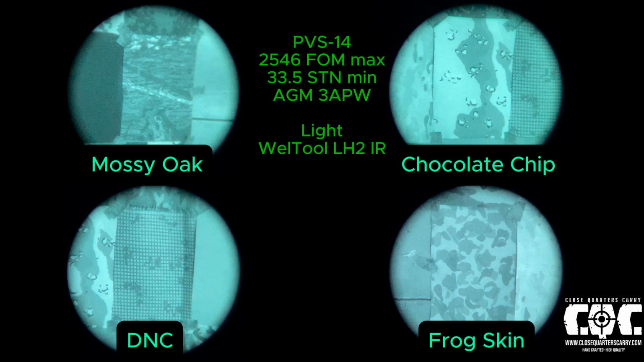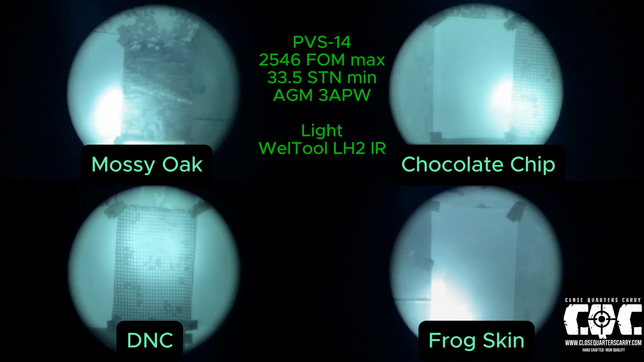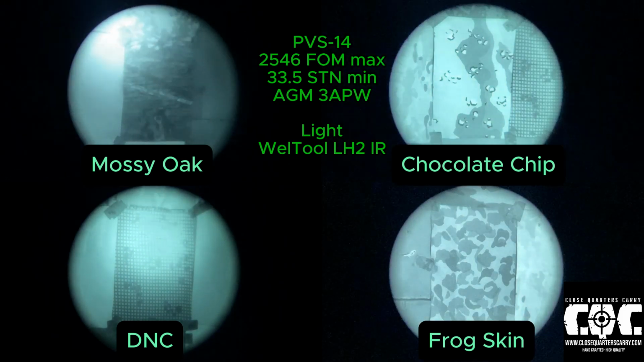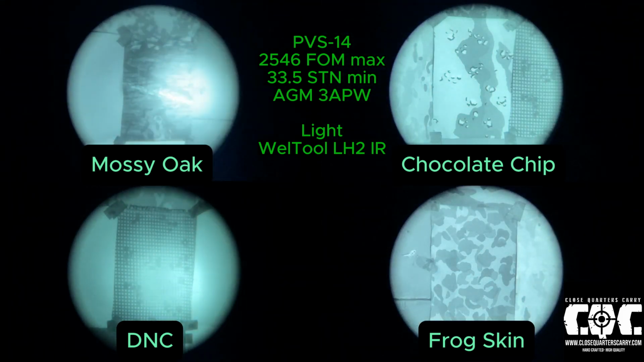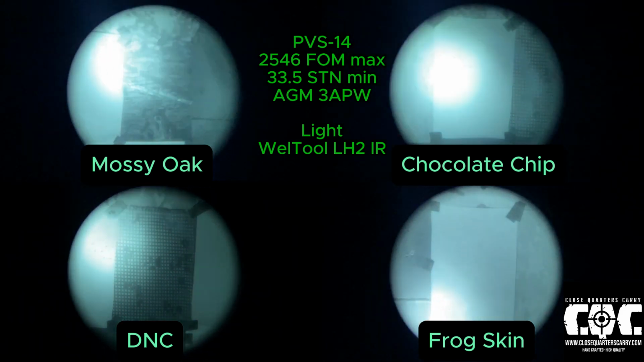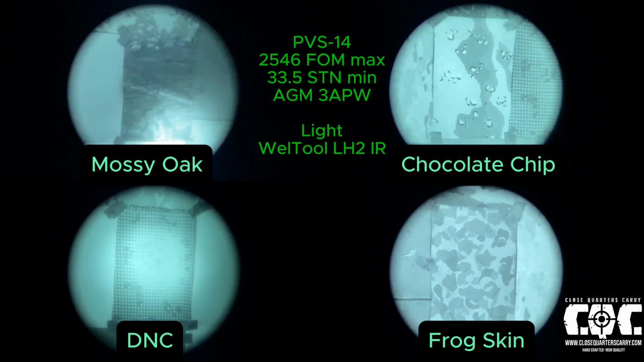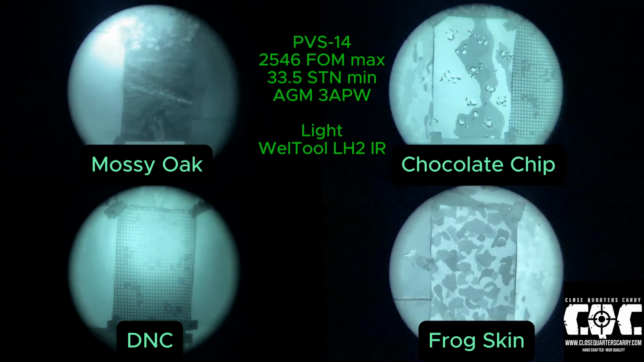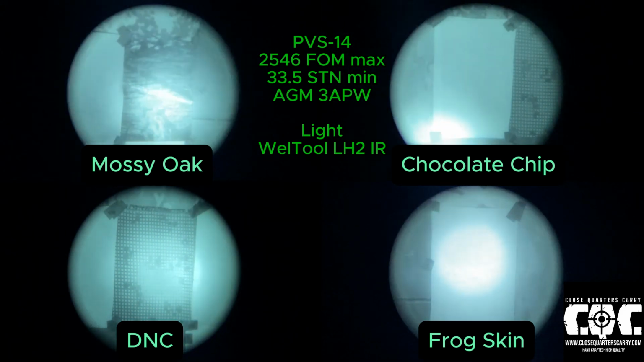Now we have the Mossy Oak camo, which did very well. Super impressed by that. Kind of shocked that the one hunting print is non-reflective to IR, as well as the DNC, which was to be expected. DNC was originally created to beat night vision, so the fact that it would hold its pattern under night vision was expected. Chocolate chip was kind of a letdown. We're going to need to look into that one a little bit more because it did not hold at all. Again, another complete whiteout, as well as frog skin. Frog skin did completely white out as well.